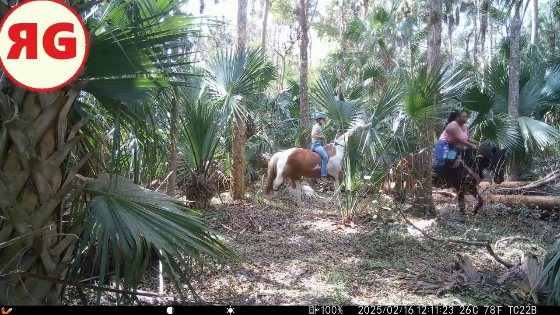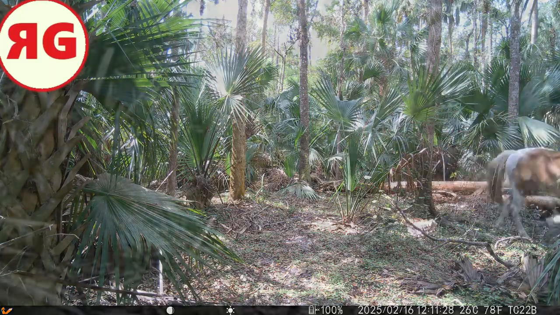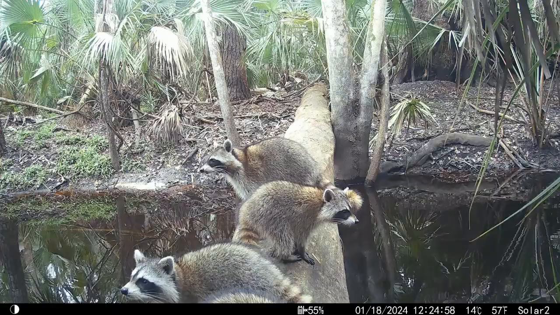Yep. And yeah, there's a couple of people on horseback, and there's a pig there in the back in this third location. So here come the raccoons, and well, you know what that means.